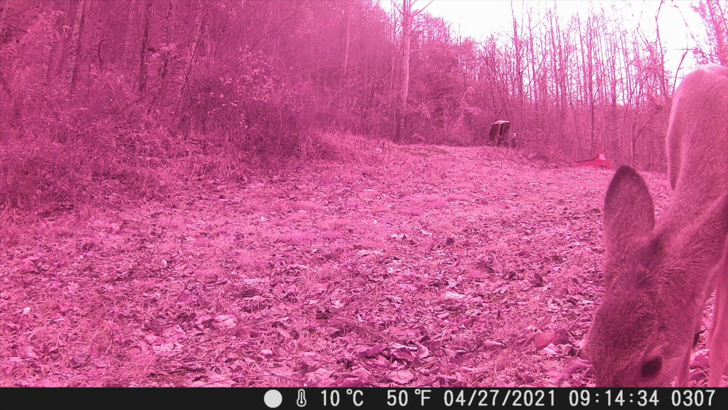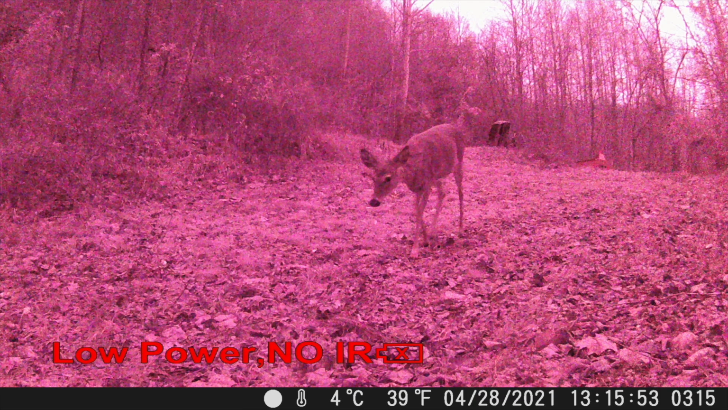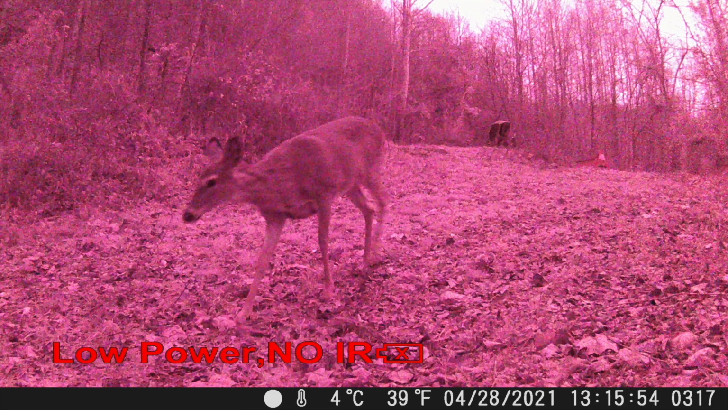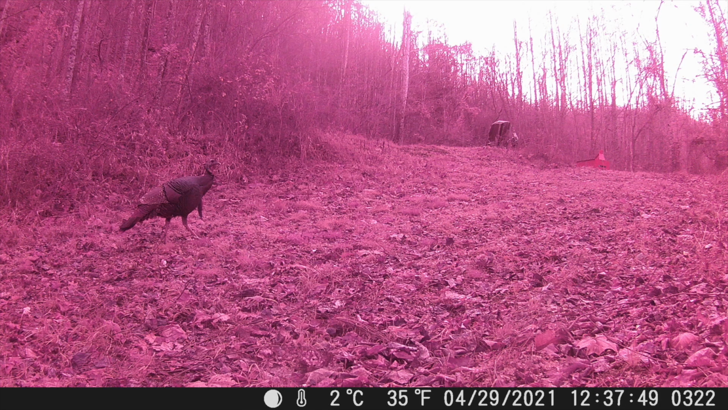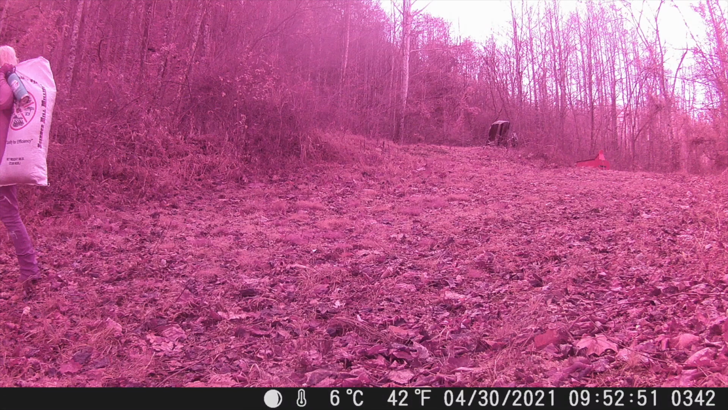And we got some more turkeys. There we got a young Mrs. Deer looking at us. There we had one running. You can see that's the air I was getting, low power. And here we got a turkey, just pecking along here. That's a male turkey, it looks like. Oh, and there's some turkeys.